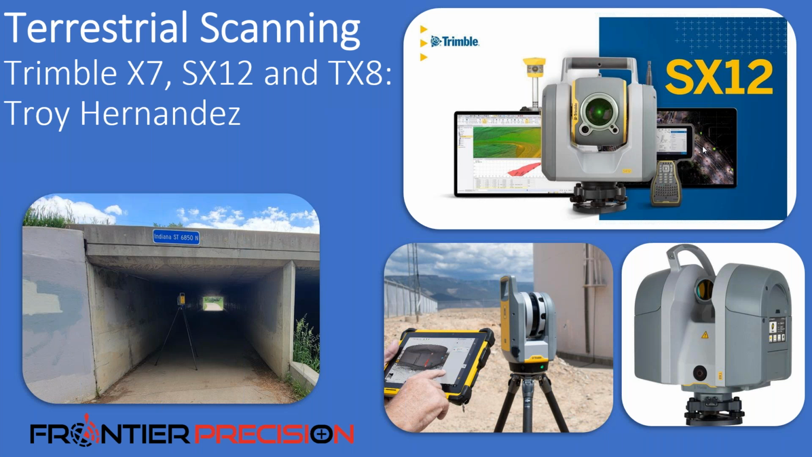On the bottom left, the first time I seen this, I called it a game changer. It really made scanning less daunting. It's the Trimble X7. It's been out for a little while now. The ease of use, the speed and versatility, it's almost becoming a no-brainer for terrestrial scanning.